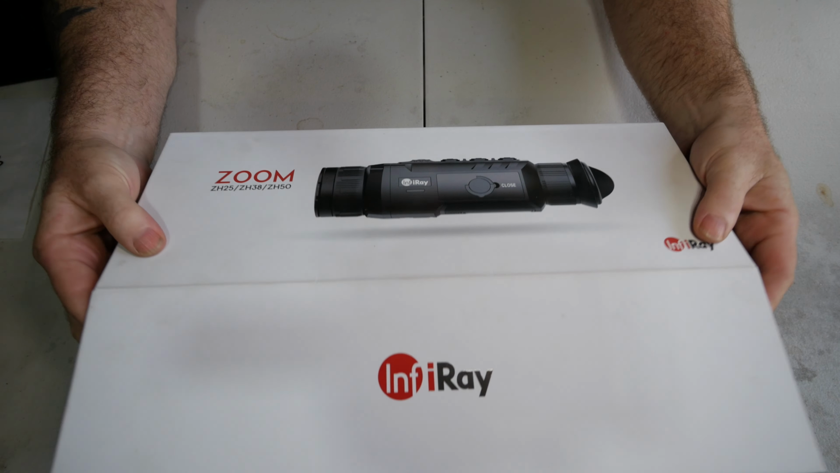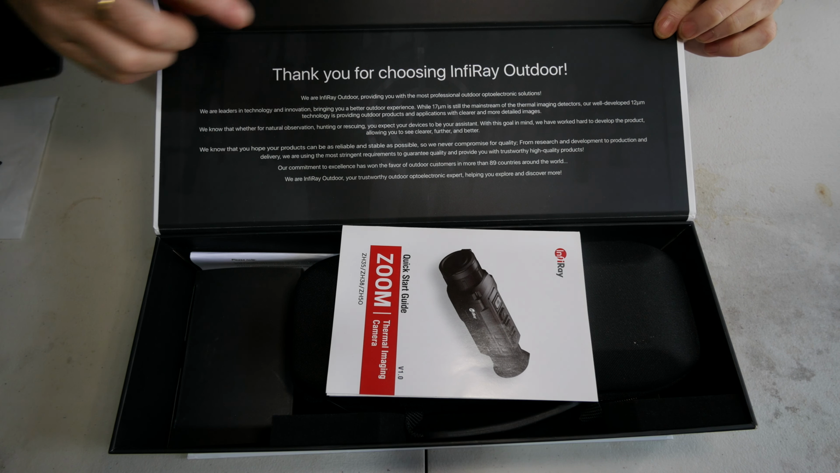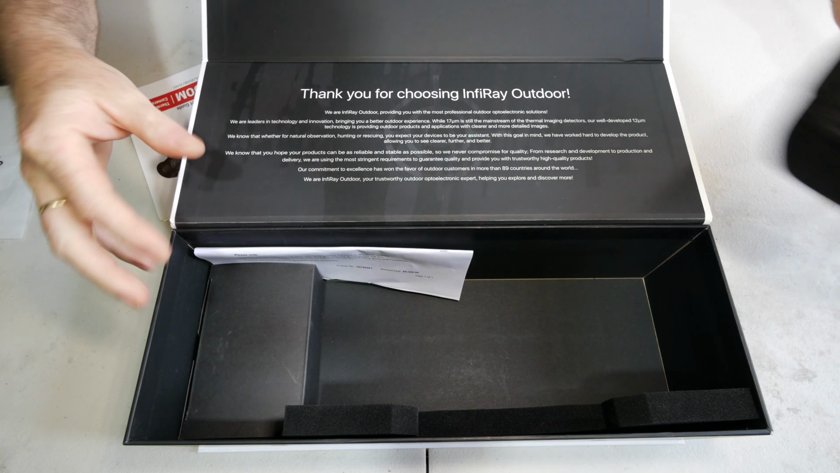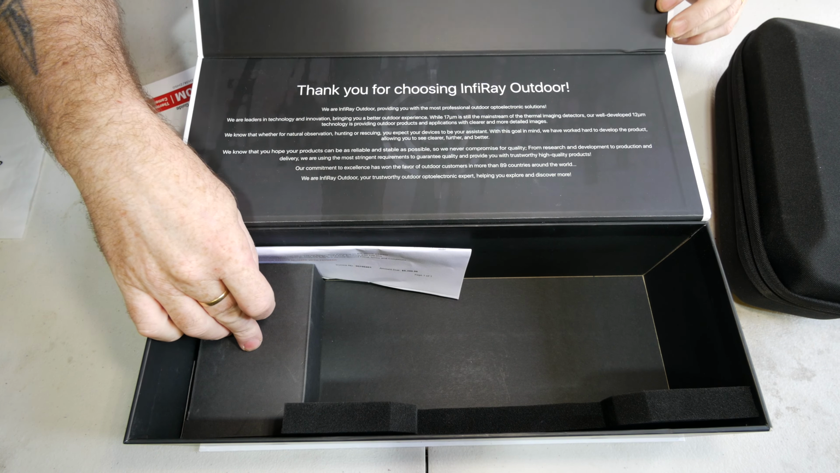Okay, when you receive the package, it's in this box. It's got a magnetic opening. It's got a big, thank you for choosing Infiray Outdoors. There is a quick start guide. There is the actual hard little carry case with the device in it, and there's a little box in there that just has the charging dock in there. So we'll move that out of the way.